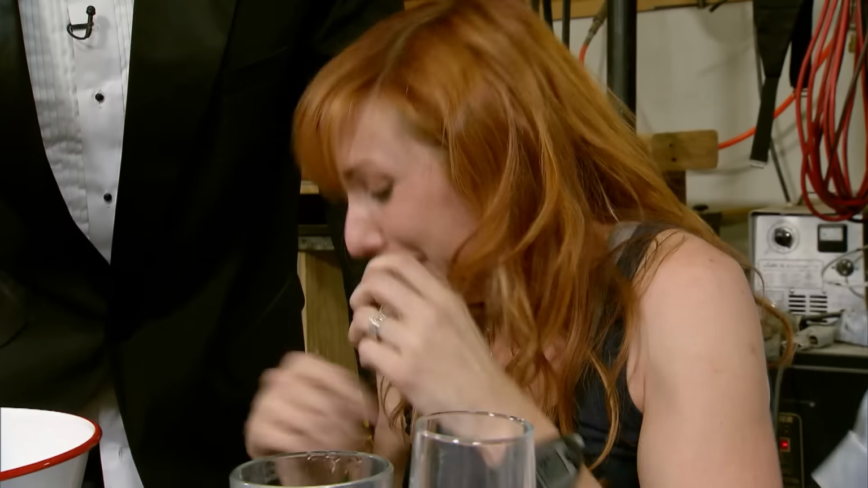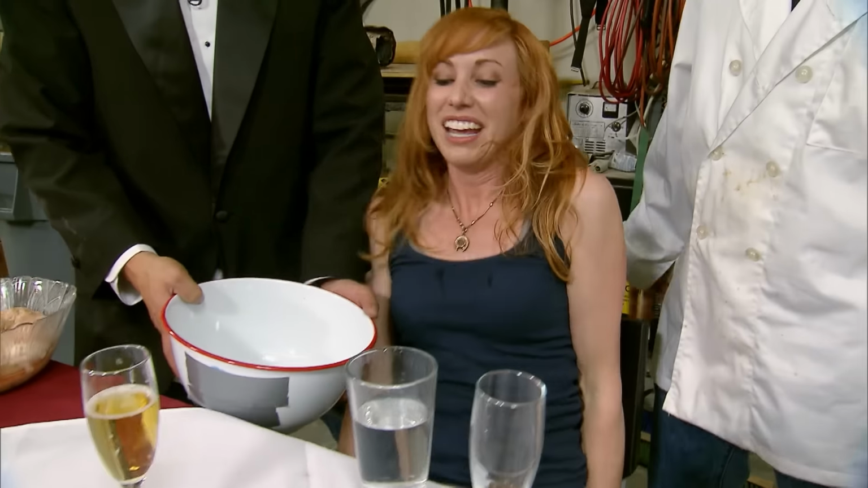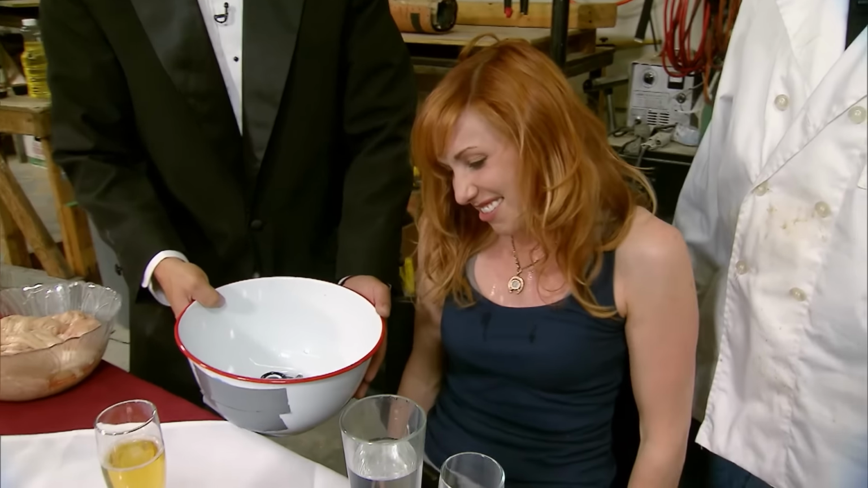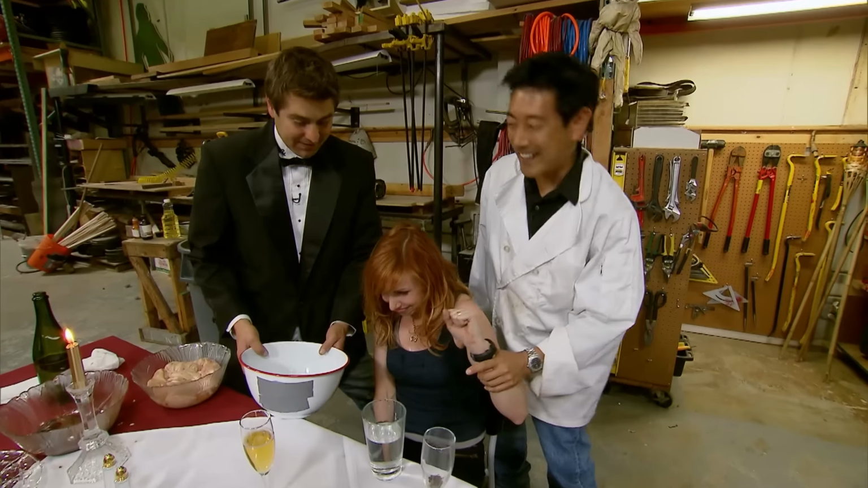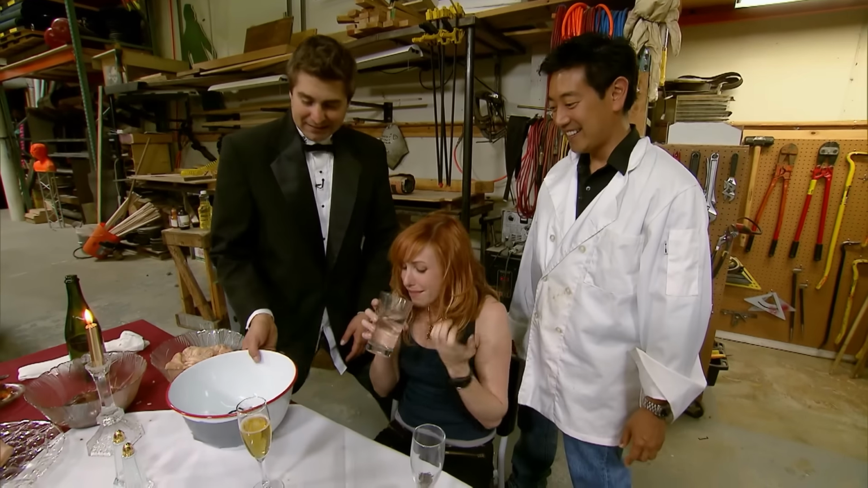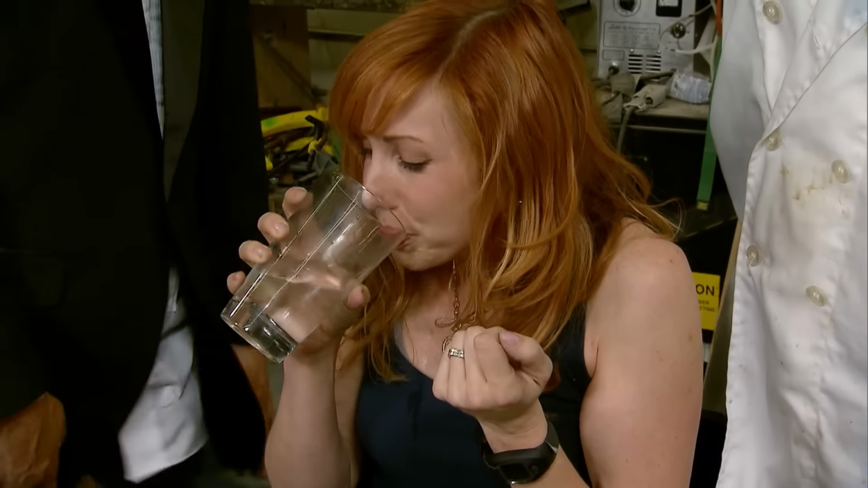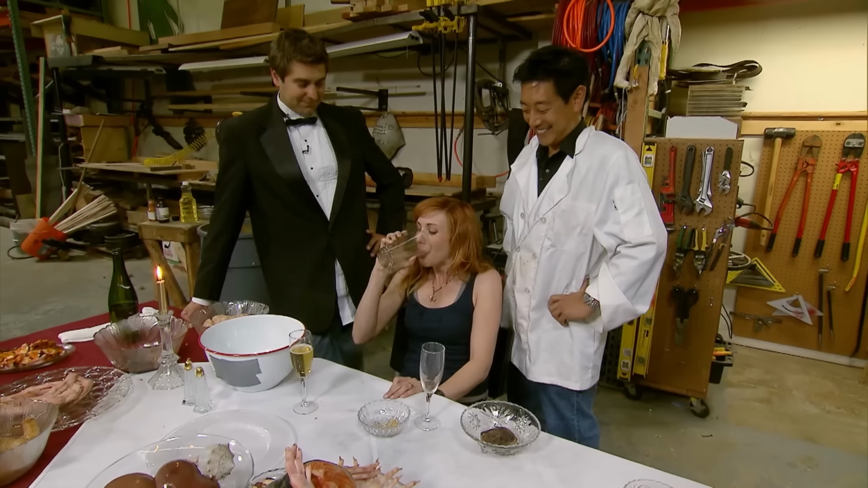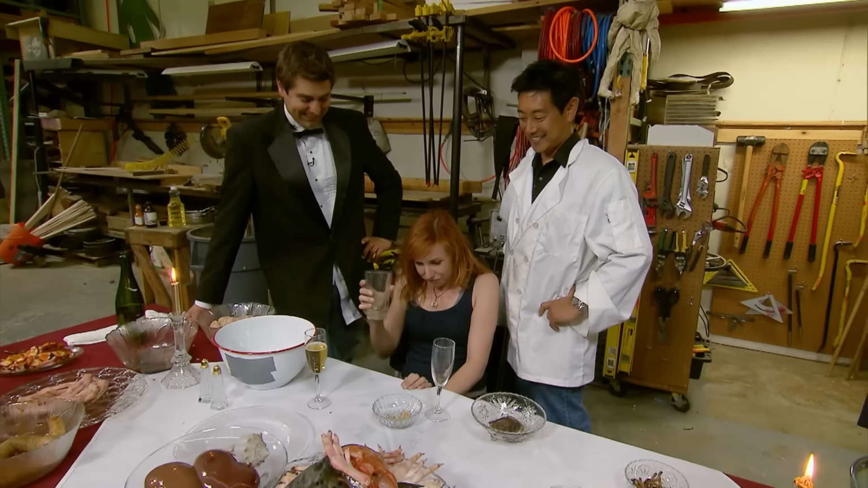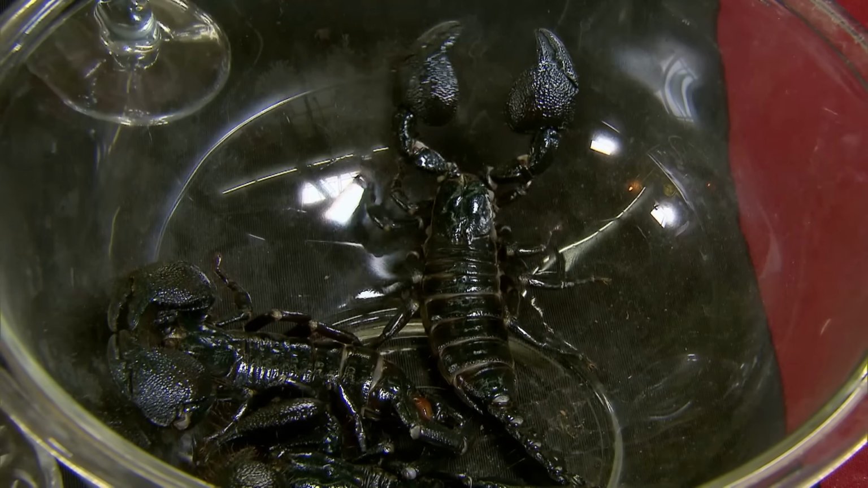She did it! And with the worm putting up a fight, Kari's fight-or-flight response is fully activated. It wiggled in my throat. Heart rate, 149. Temperature, 79 degrees. I can feel it in my throat. Is it still moving? There's no doubt Kari has cold feet, but the agreement was 2 courses. Plus, revenge is a dish best served with live bugs.